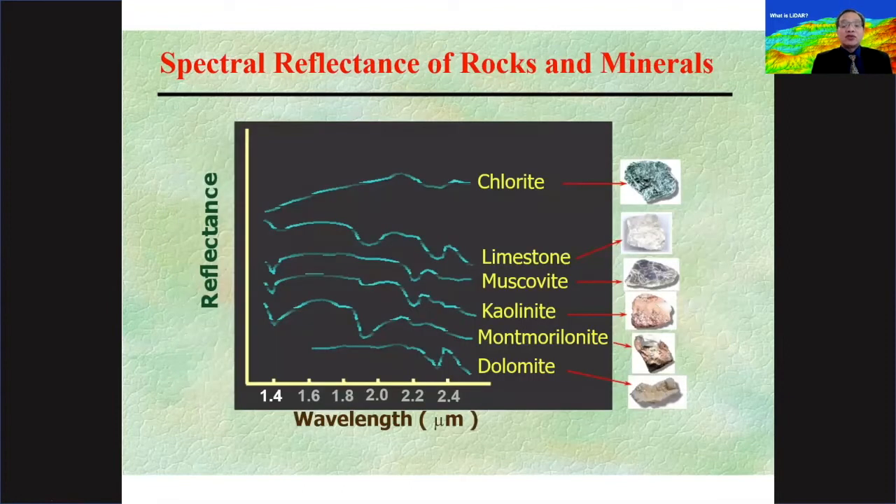Now, each of those substances has its own spectral signature, and it's very useful in geology, particularly, that each of those minerals that are present in a particular rock behaves differently. Again, based on the principle of spectral radiometry and spectral response. So we can actually differentiate different types of minerals or rocks based on their spectral signature alone.